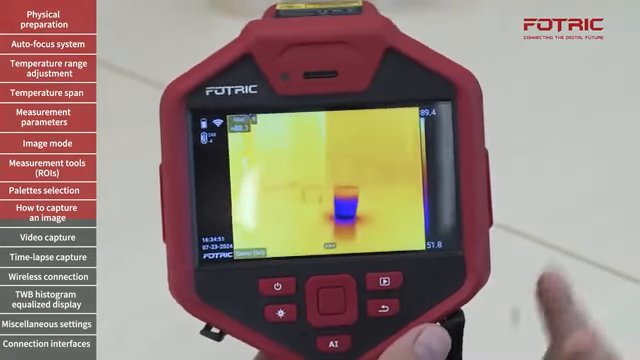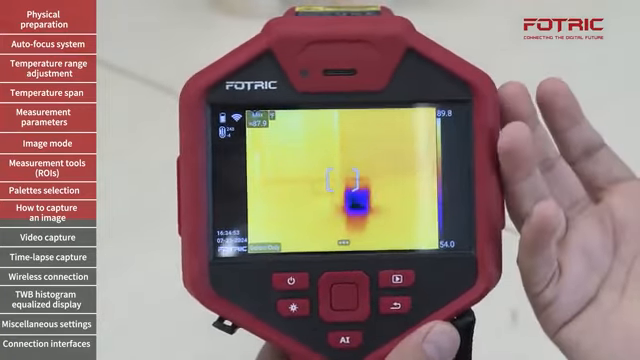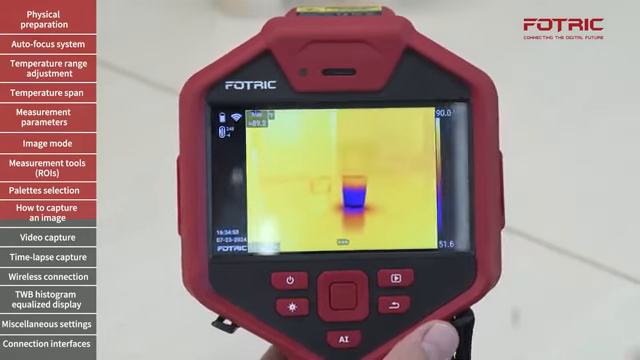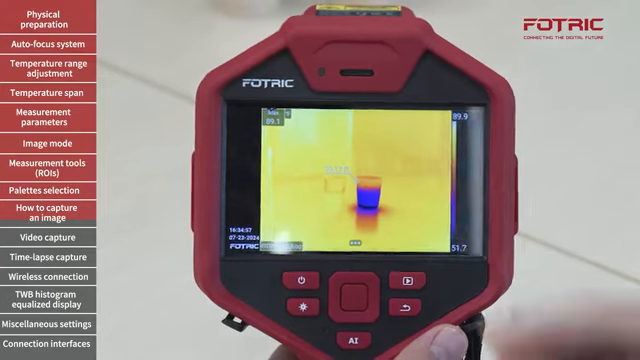So once again, the process is very simple. I focus, I freeze the image. If laser ranging is in progress, it will take specific measurement.